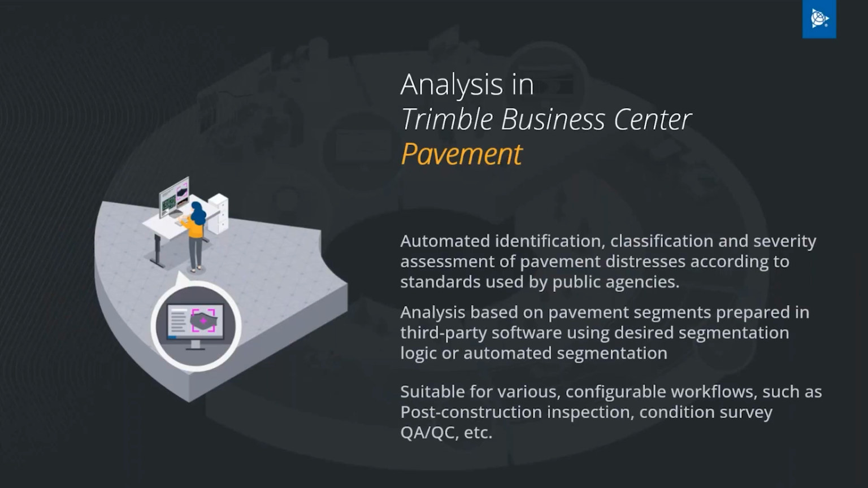We have a workflow that can automatically identify any type of pavement distress. It can classify it, and it can evaluate the severity of each distress based on geometric attribution that we can extract from imagery and point clouds. The analysis is based on pavement segmentation that can be prepared in third-party software. Maybe you have Esri Roads and Highways, and you would like to use your road network segmentation from there.